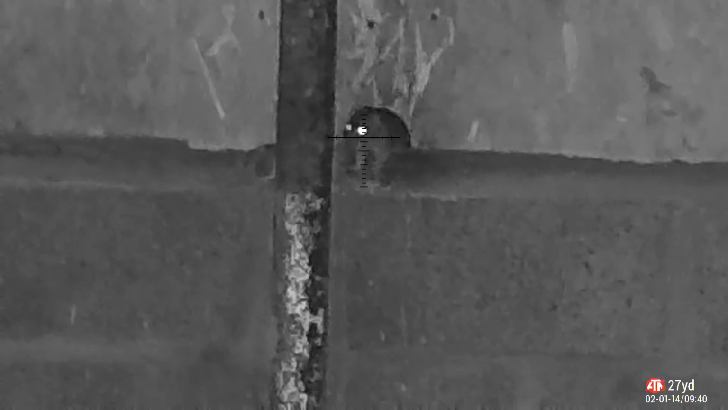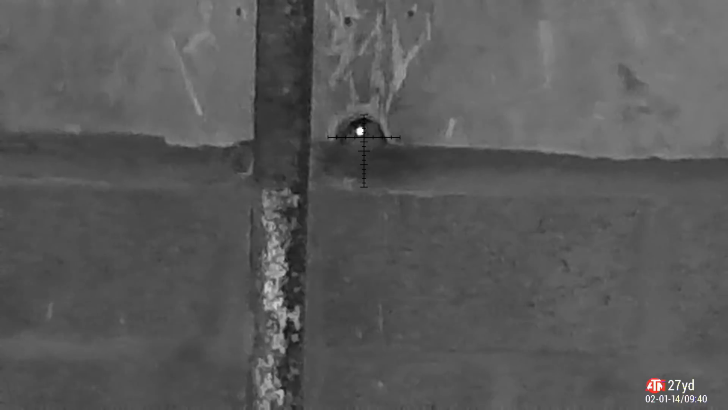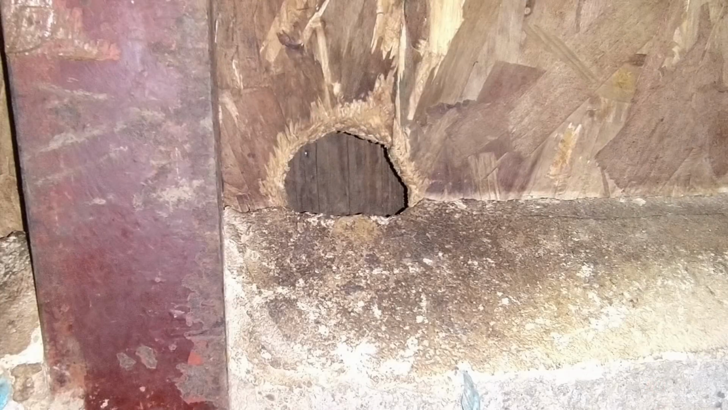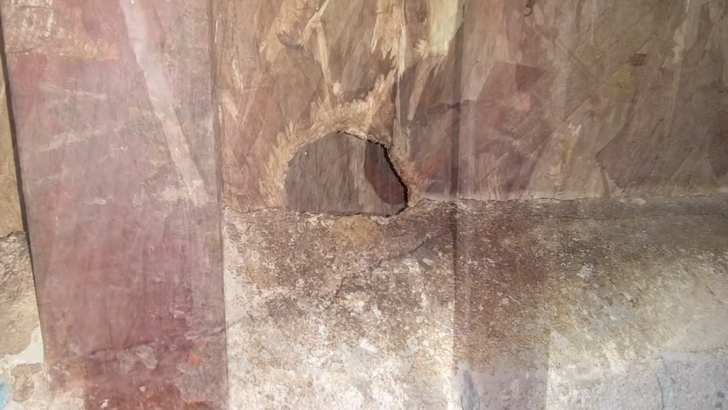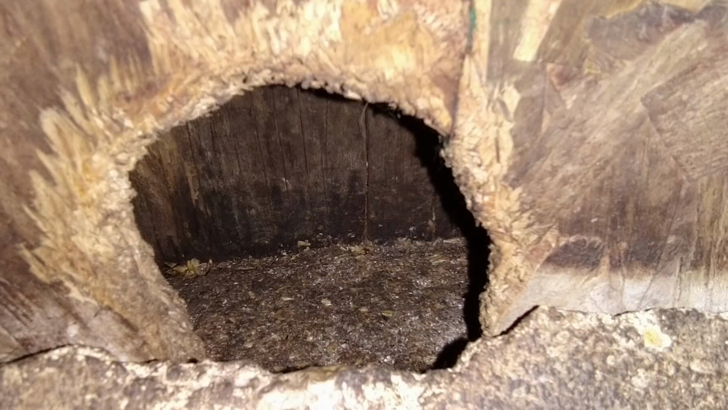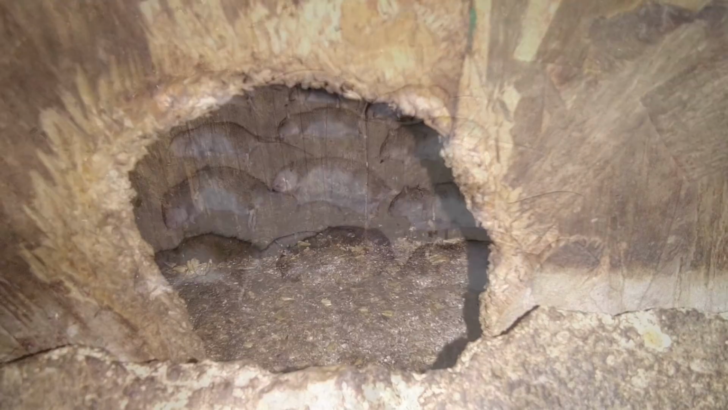Got a nosy neighbour here. I left this too late. Take a shot, and it lands just in front of him and straight into the wall behind. If you have a look, you can see what's happening here. So you can see they're literally coming out of the walls. They're chewing through the inner boards, and they're creating themselves rat runs on the outside and also on the inside of the walls here. And that's how they're getting around the entire barn structure.